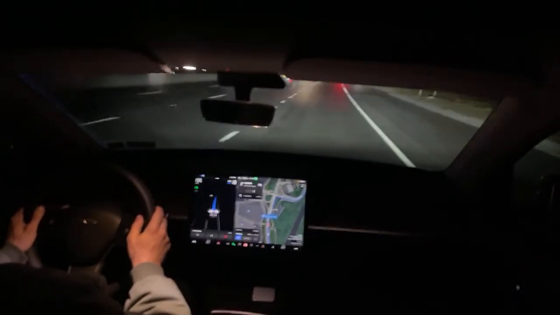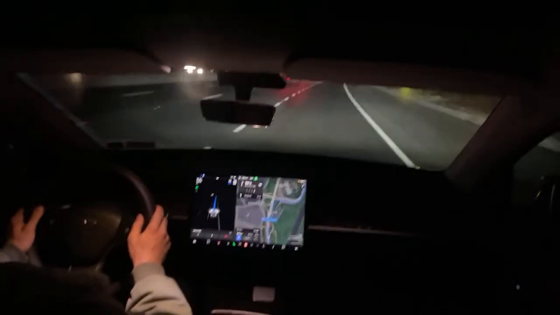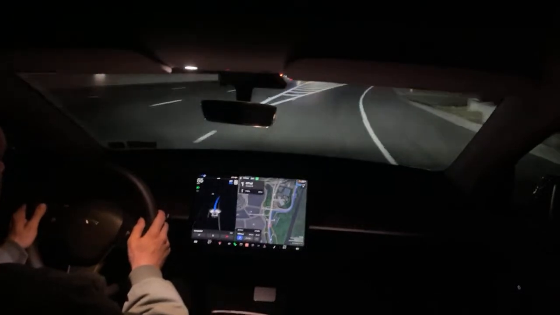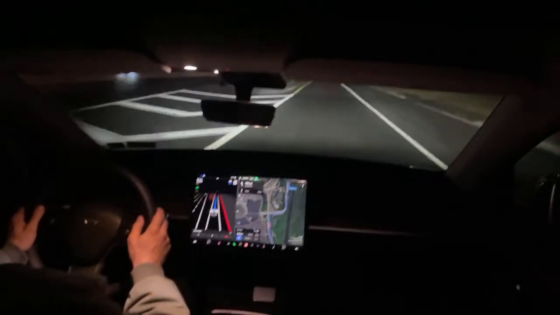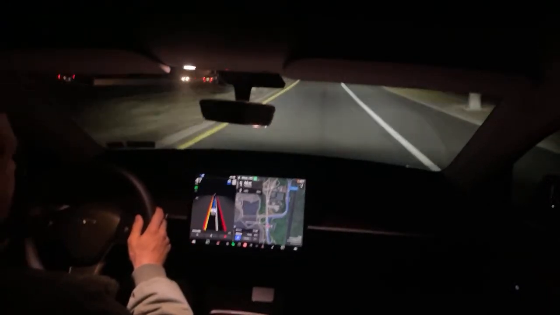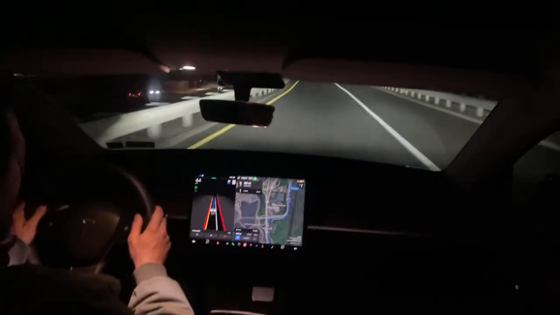I mean, it does a fantastic job, the Tesla, whenever we go on a long drive. It's the short drives that kind of trip it up. Let's go around the block, I'll show you full self-driving. It doesn't really perform so well like that, go figure.